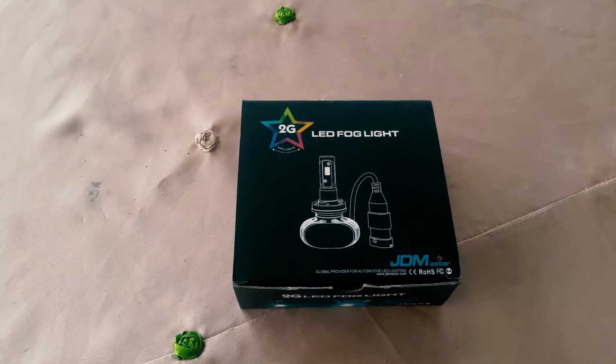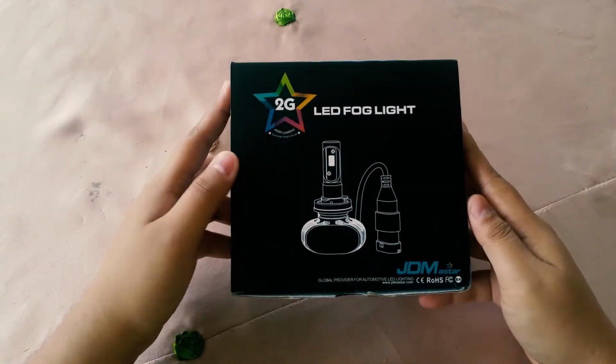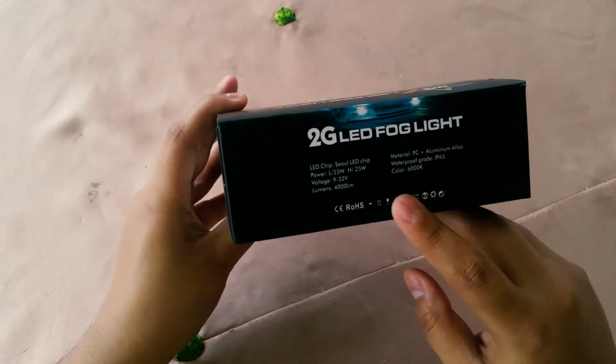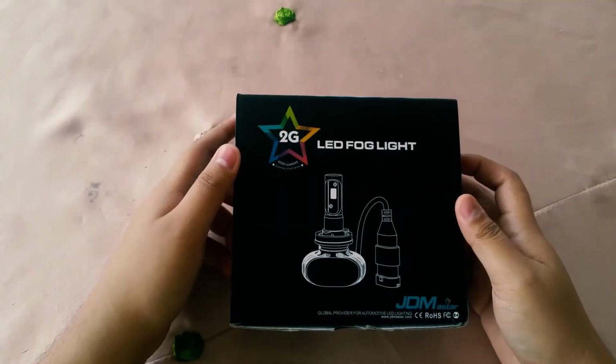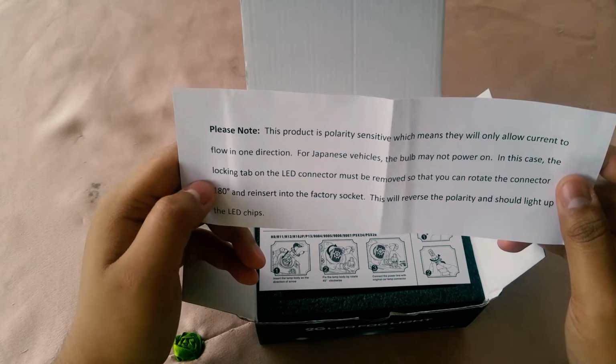Today I'll be looking at this second gen LED fog lights from JDM Astar. Here's the box. Here are the specifications. If you look at what's inside the box, you see a product note.